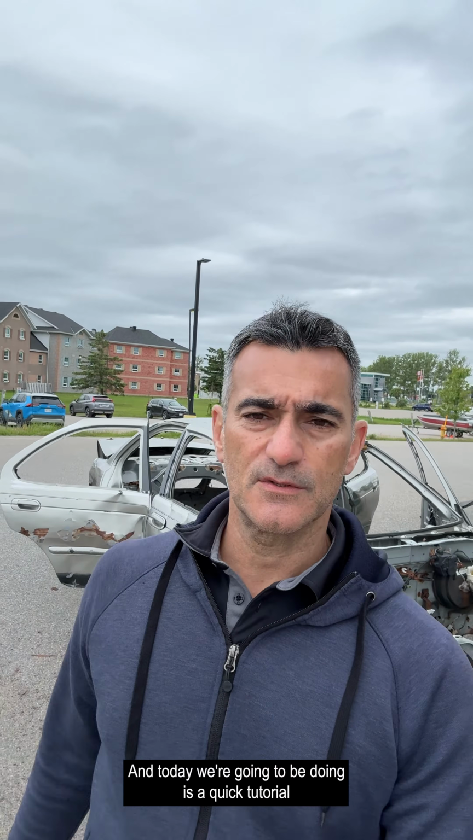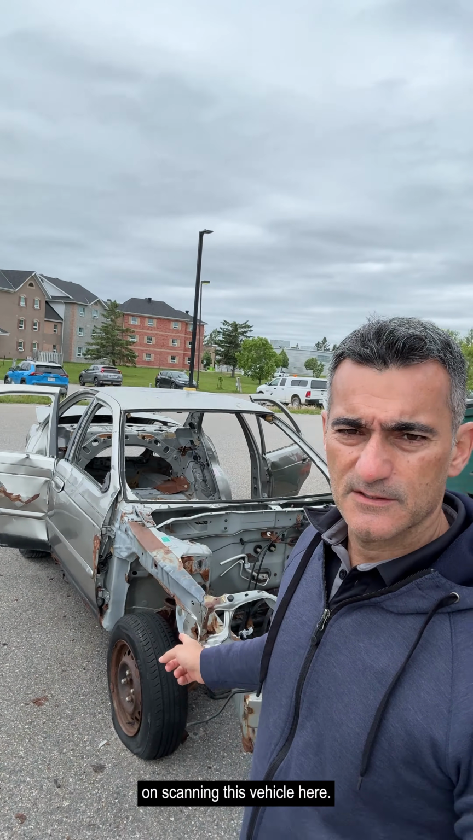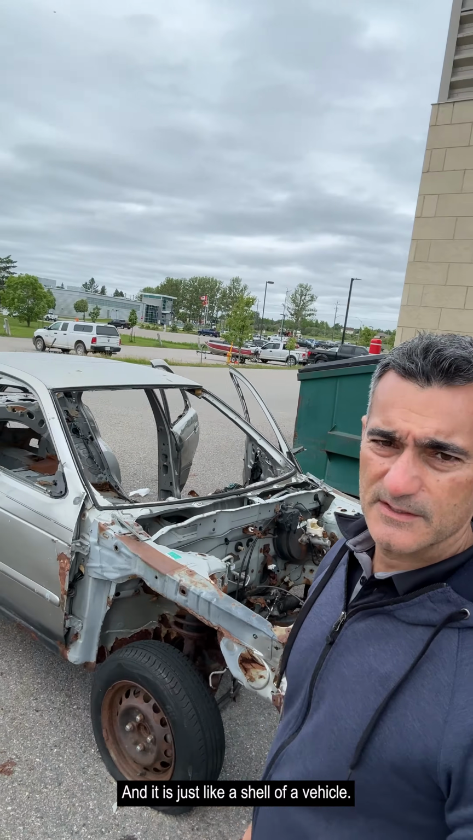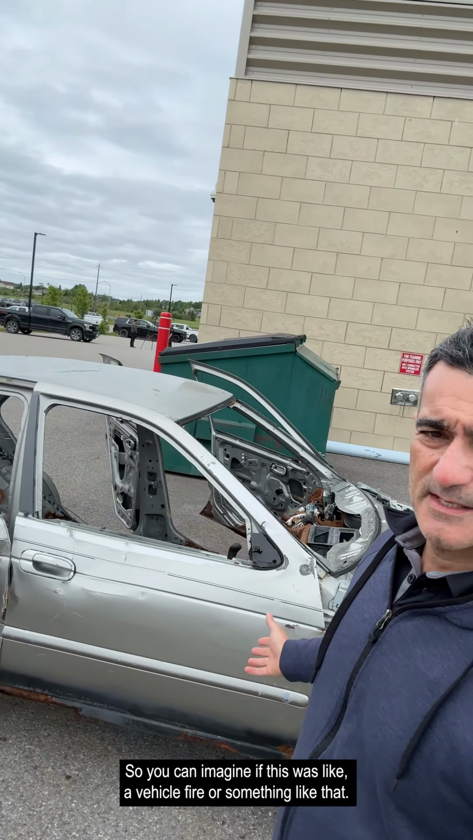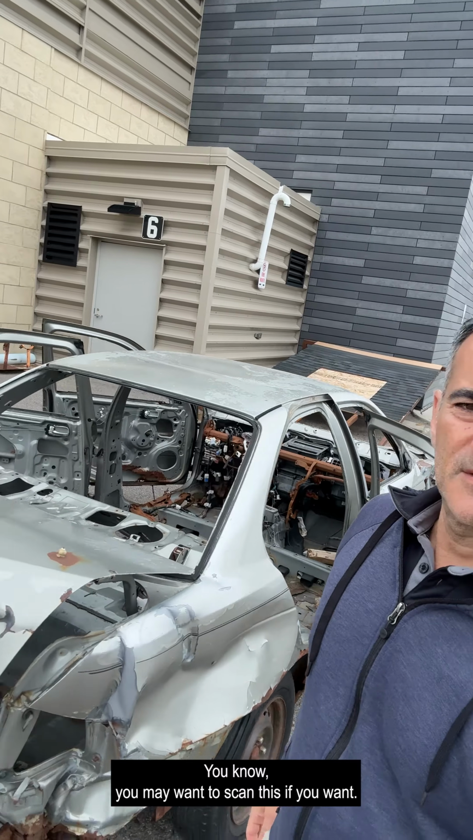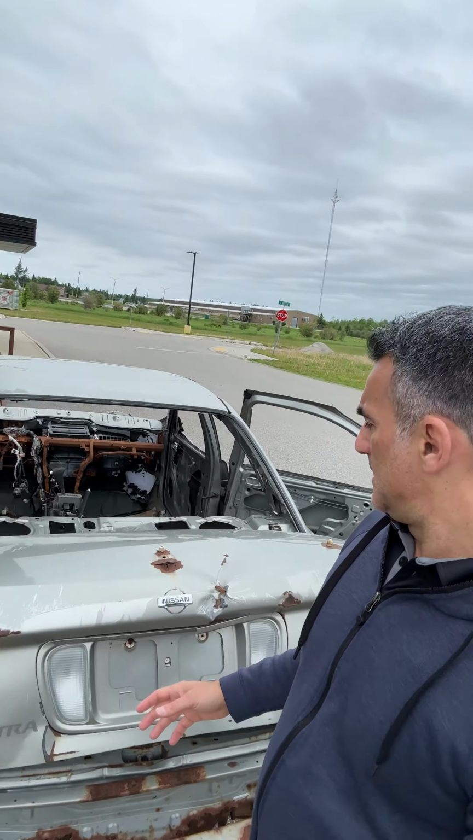Hey folks, it's Eugene here, and today I'm going to be doing a quick tutorial on scanning this vehicle here. This is a Nissan vehicle, and it is just like a shell of a vehicle. You can imagine if this was a vehicle fire or something like that, you may want to scan this. And what is this?